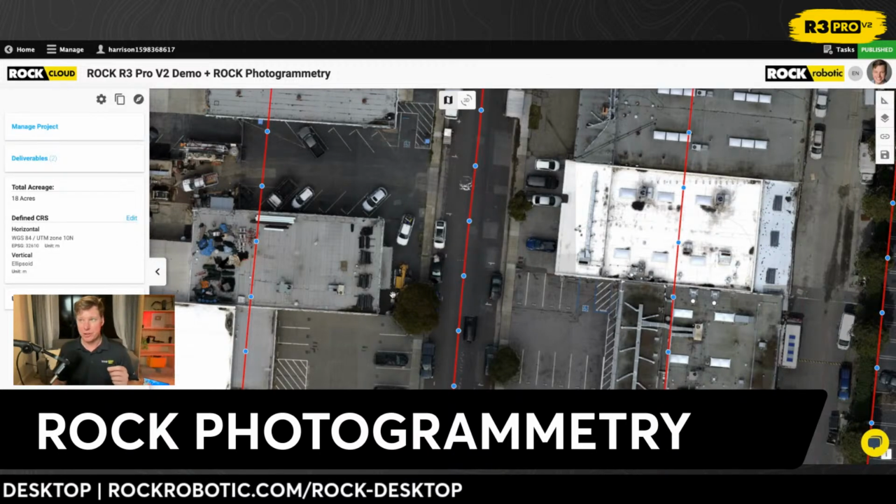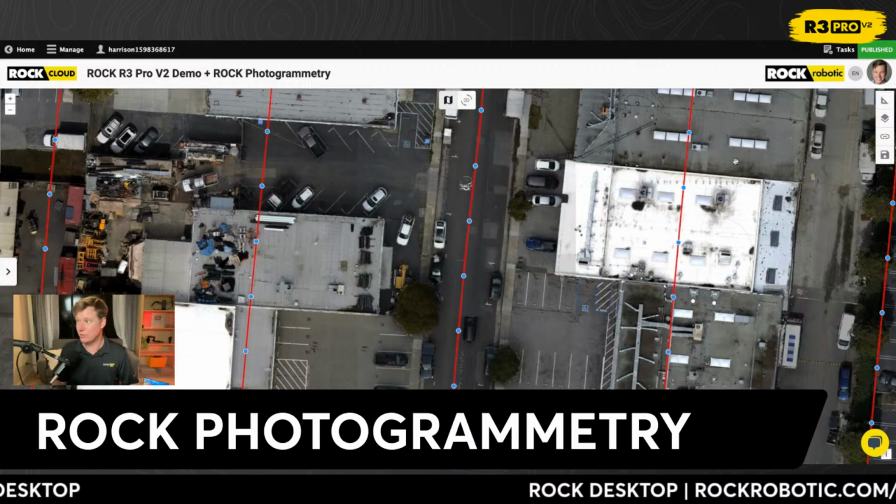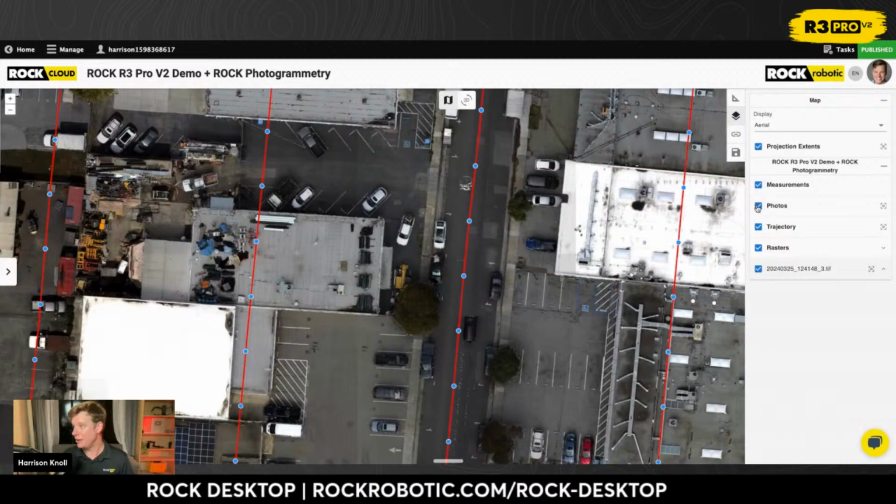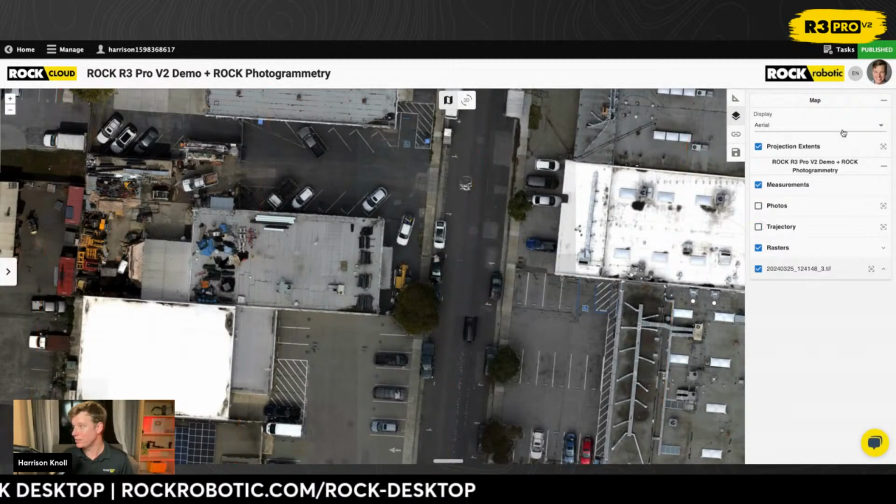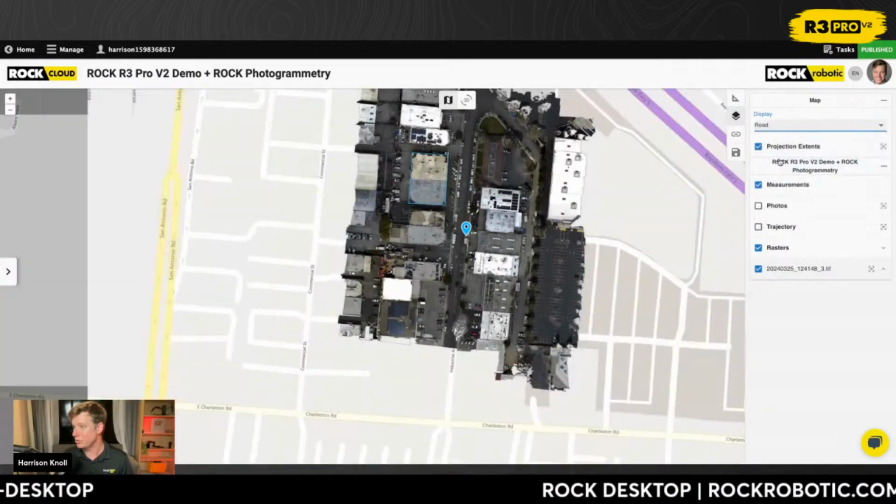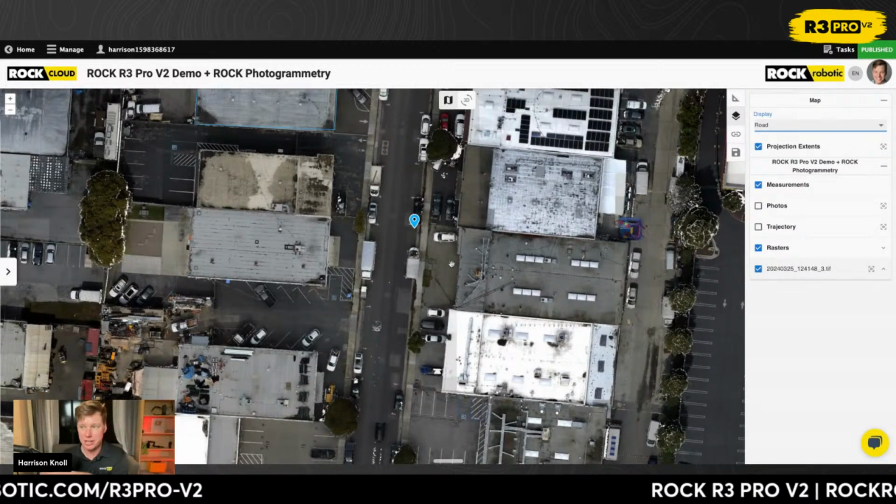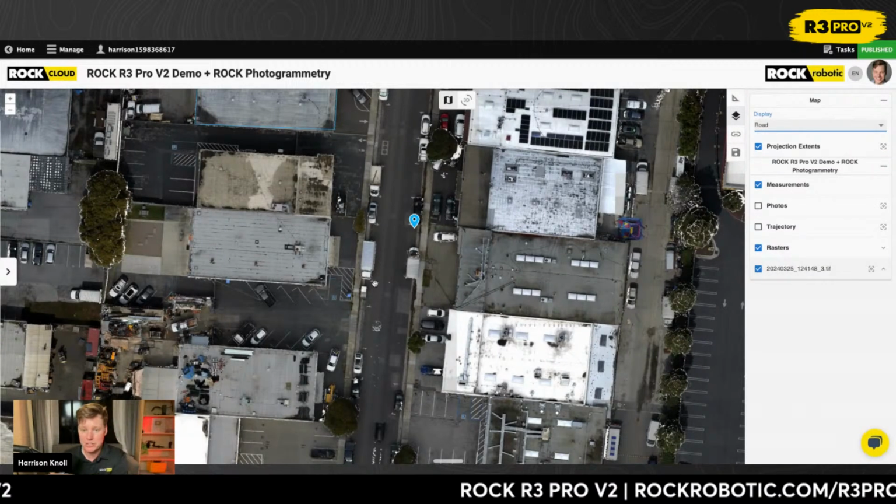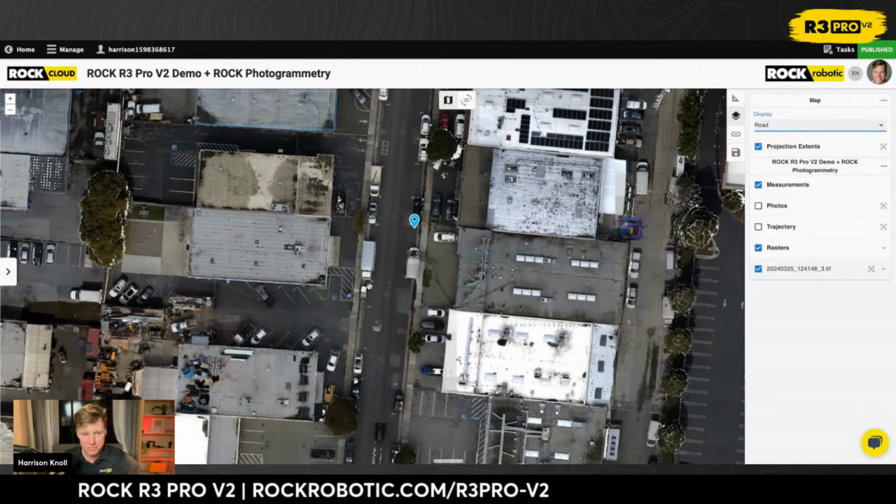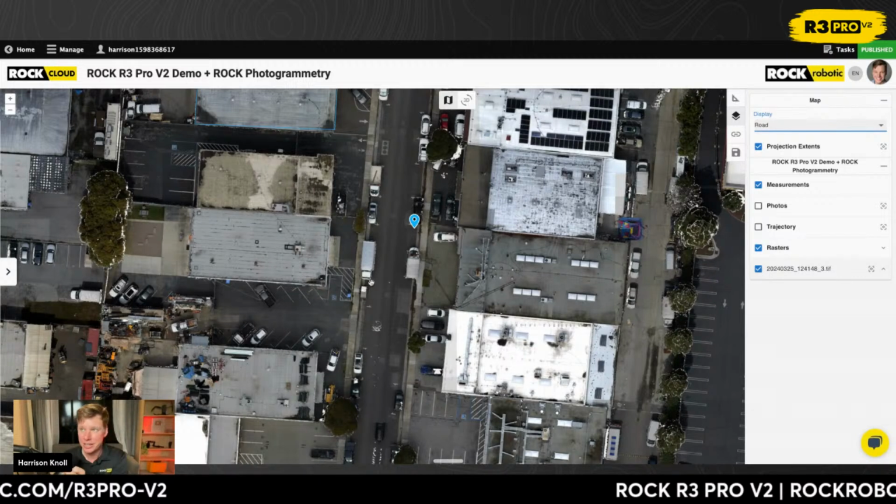Let's talk about ROCK Photogrammetry because it's totally different in how we imagined to do this over how Pix4D and Drone Deploy or others do this. Let me turn this off and turn this off. Actually, I got this background here. I'm going to change this from aerial to road so you guys can see. So a couple of decisions we made in the development of ROCK Photogrammetry. One, we wanted to prioritize accuracy over beauty. It is beautiful, don't get me wrong, but accuracy was the number one priority. And what do I mean by that?